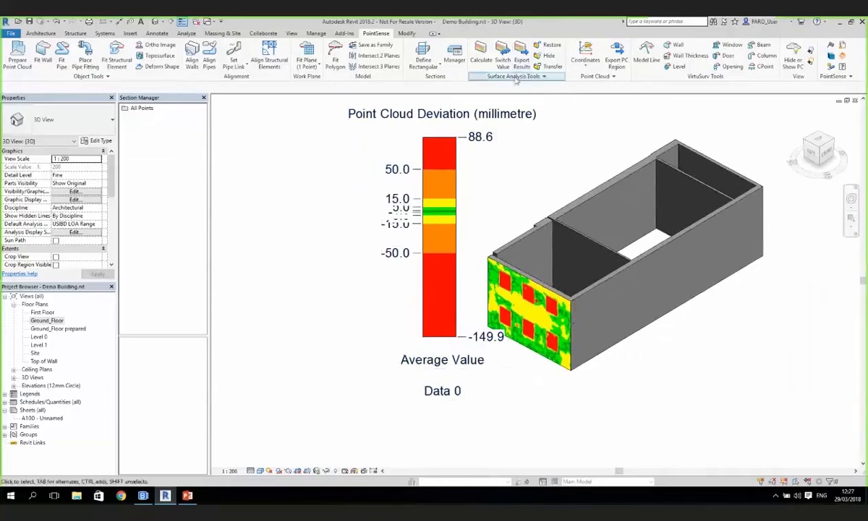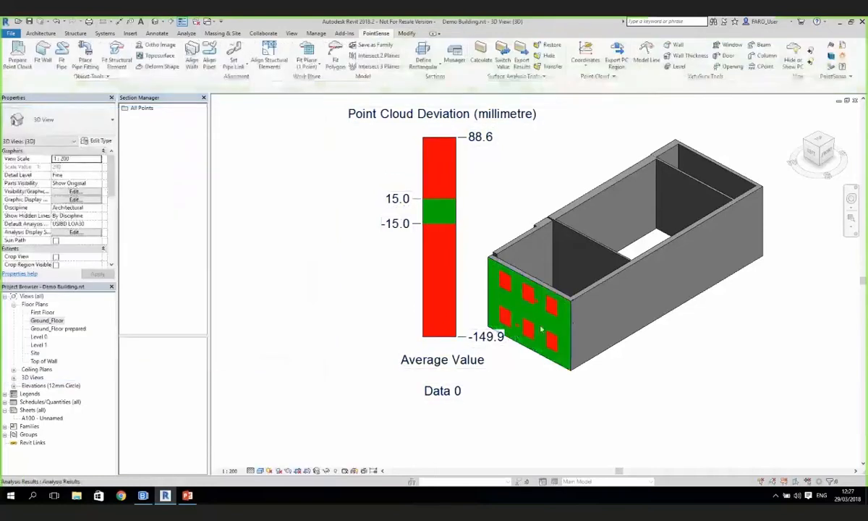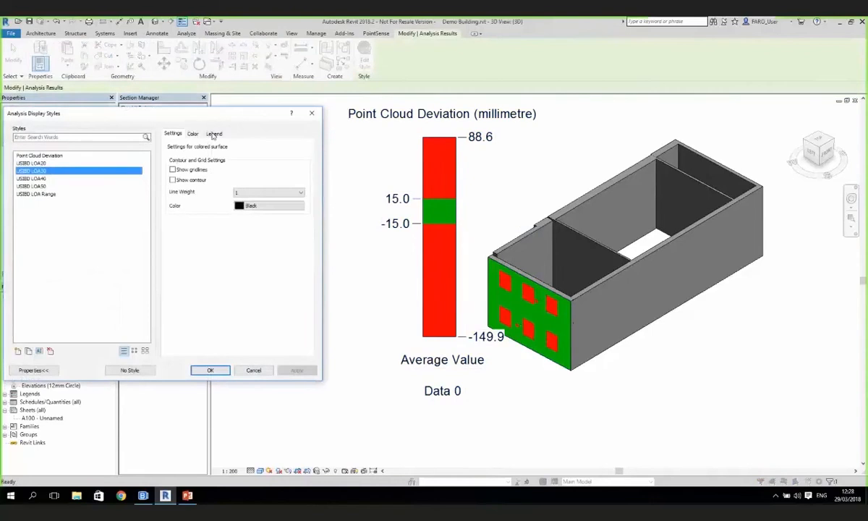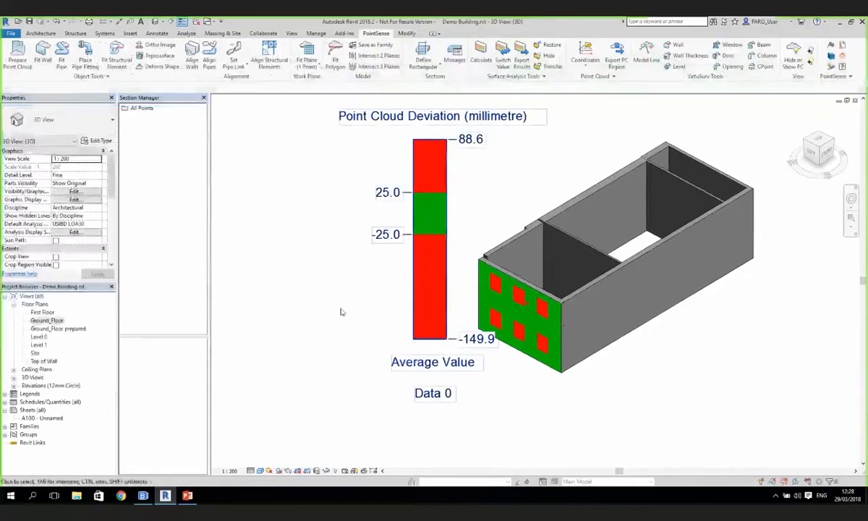So yeah, and the other thing we can do is we can edit this to make it bespoke. There's a few different settings in here already. If you just want pass or fail, you can have a pass or fail, and you can actually edit those standards to be your own personal requirements. If it was 25mm that you used, then you can change it in that way. Okay, so to whatever you need.